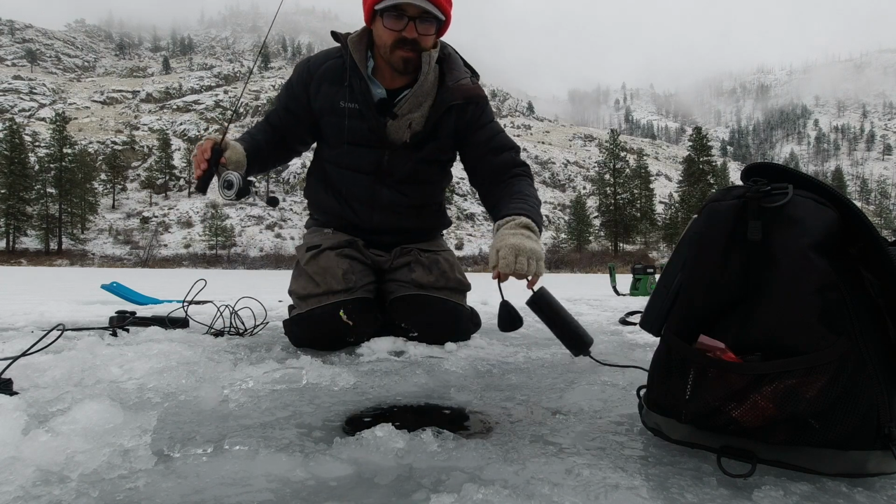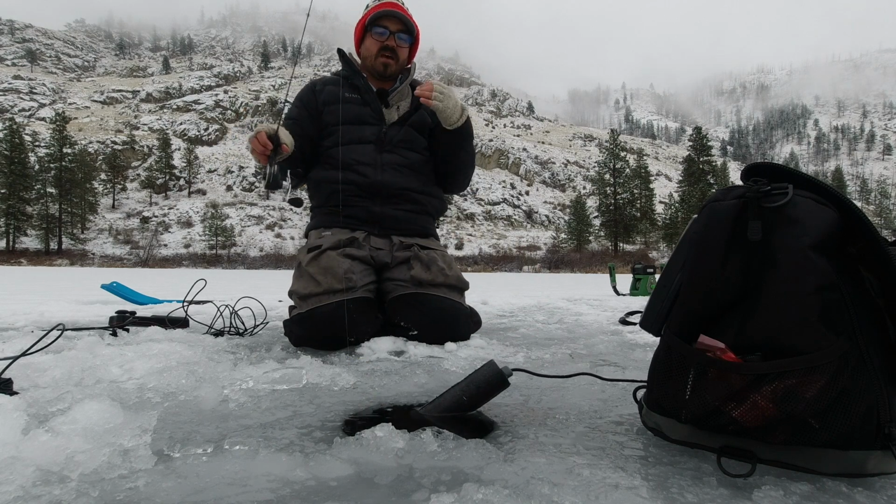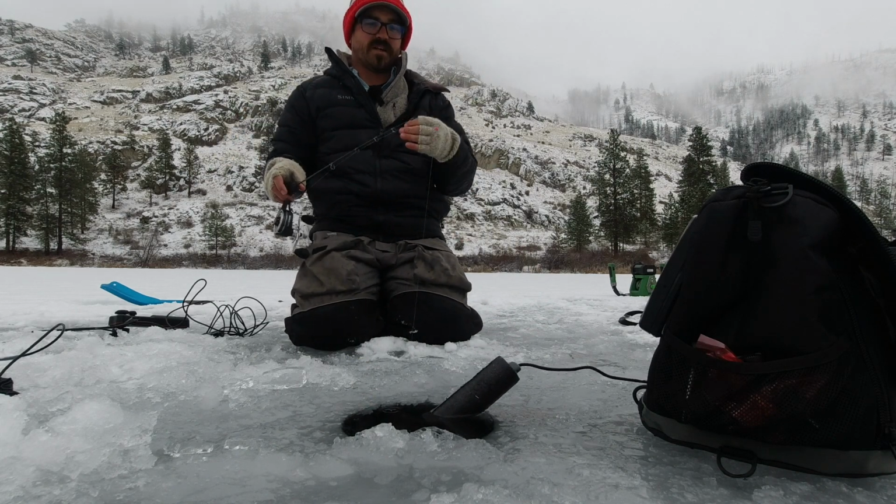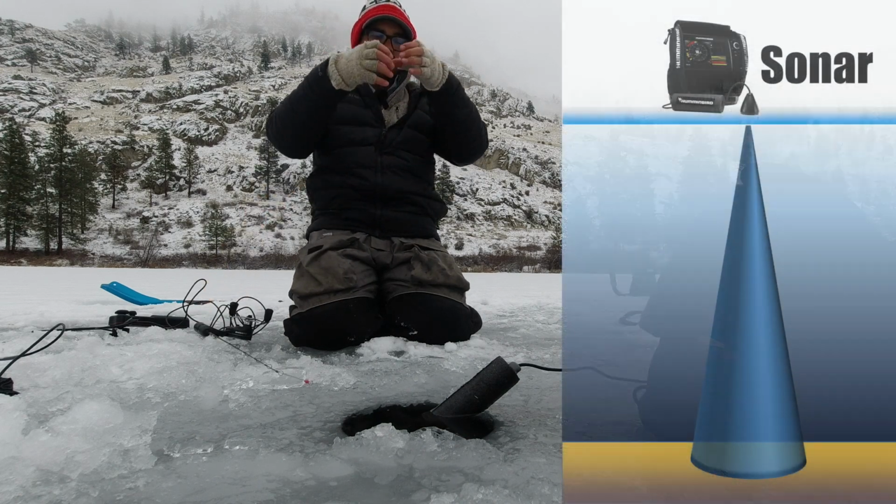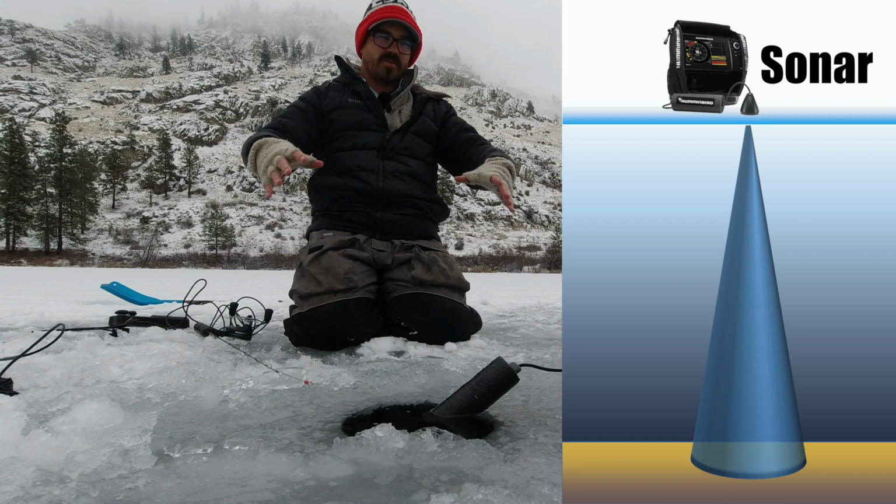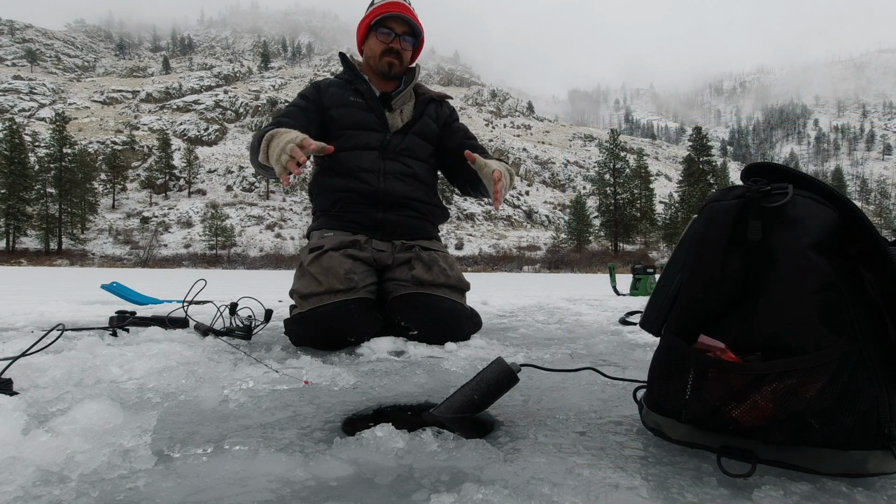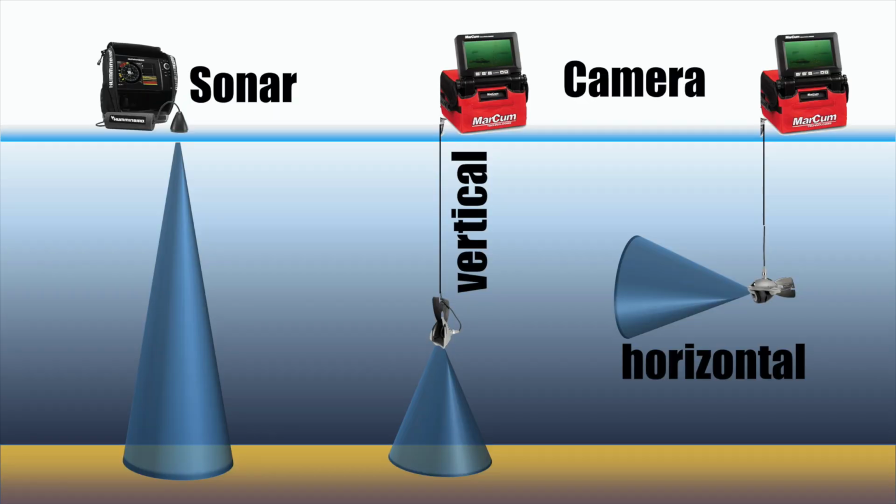So another thing that really separates sonar from cameras is just how much of the water column you're actually scouting with a sonar. So with a sonar, you're shooting down in a cone, and the further you get down, the wider that cone gets. So you can be scouting quite a bit of the water column. Whereas with a camera, it just has a limited range.